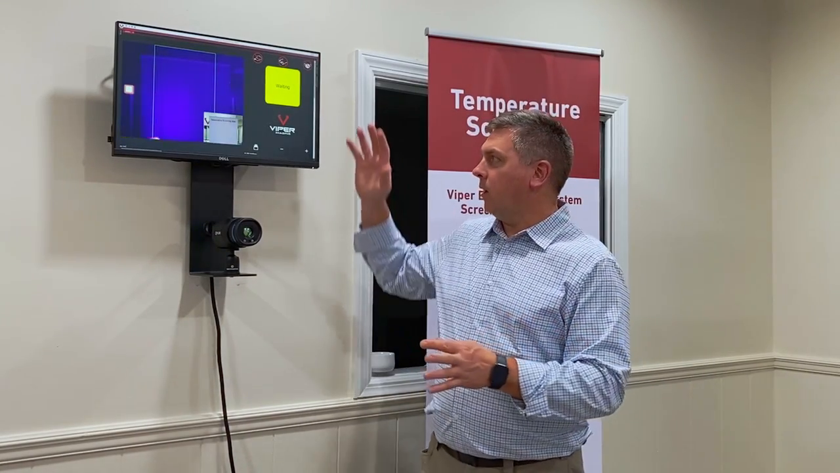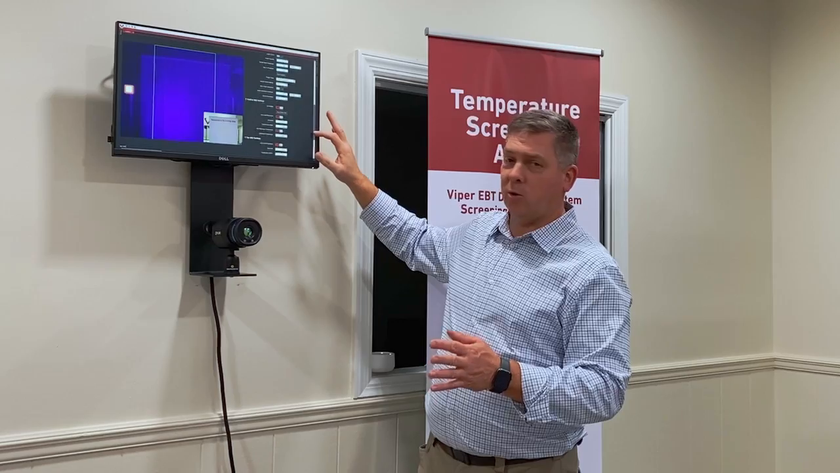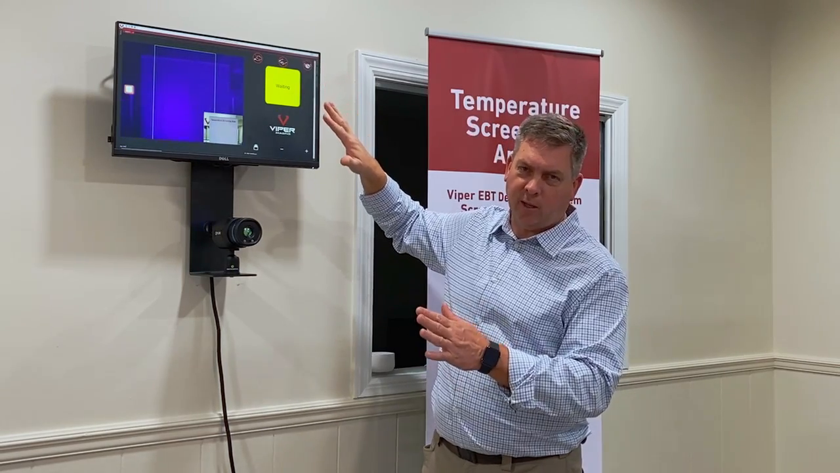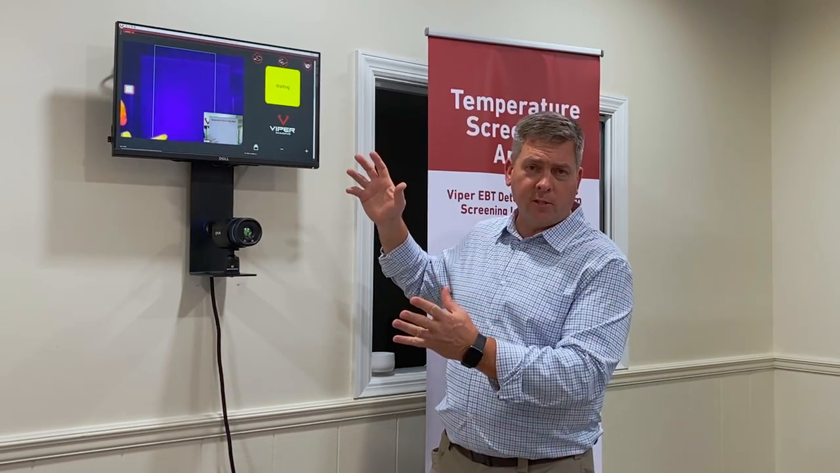Just to show you a few of the main components of the system, again, it's a monitor system that is a complete touch screen. So if I do want to go through here and do any of the settings, I can adjust any of the settings. There are some different functionalities here for changing and modifying the way it looks slightly. Like right now, for instance, it has a picture-in-picture. You could go full visible if you wanted to.